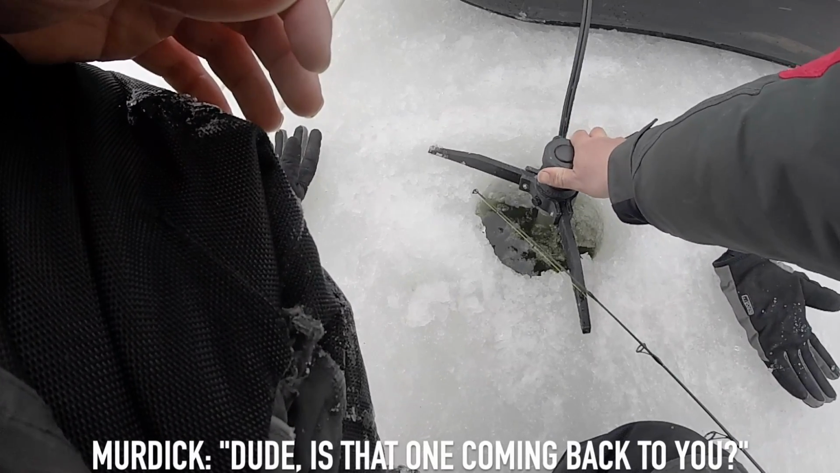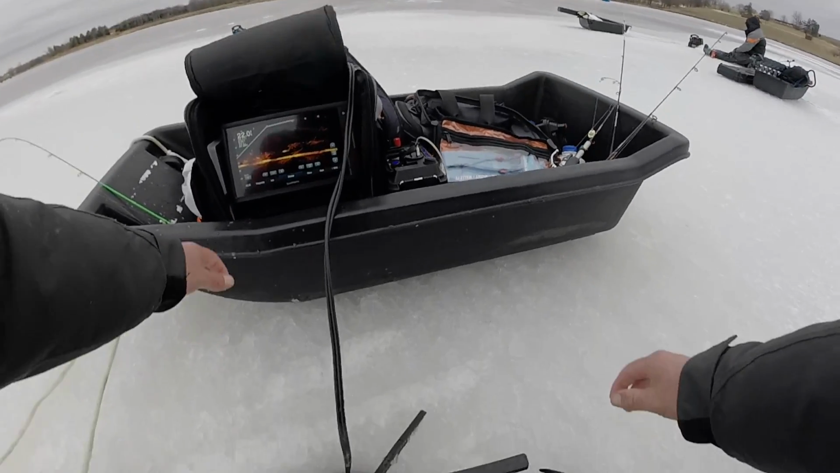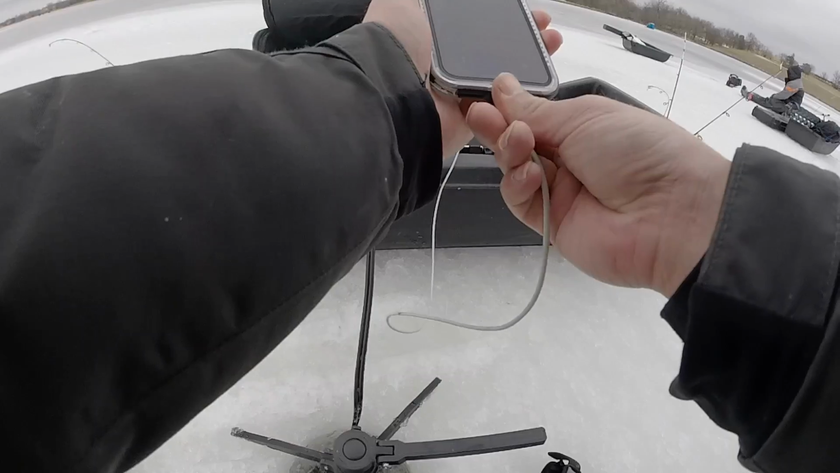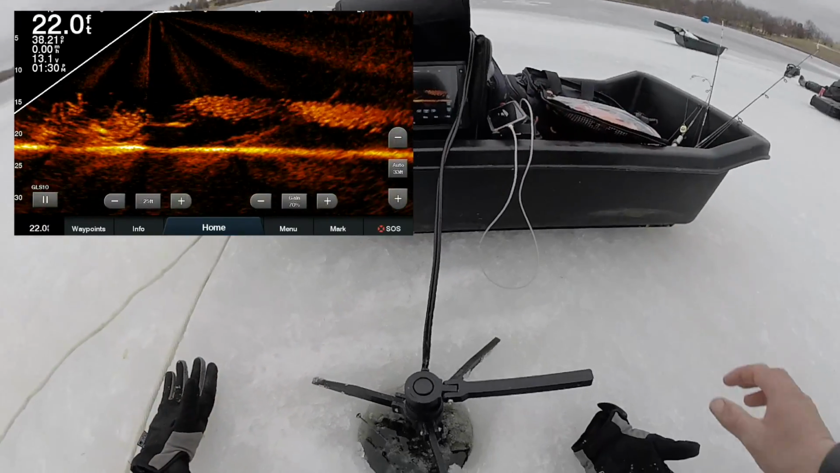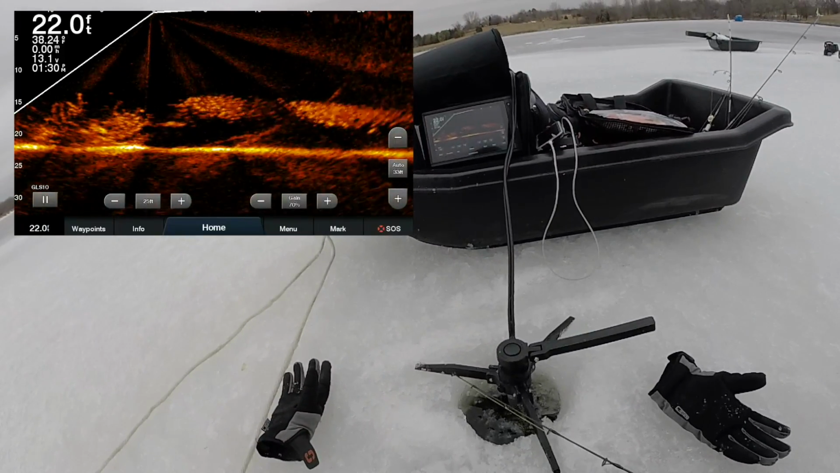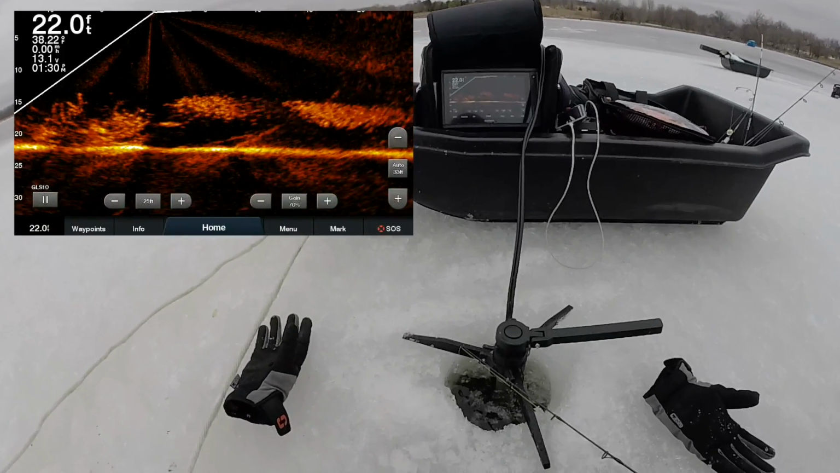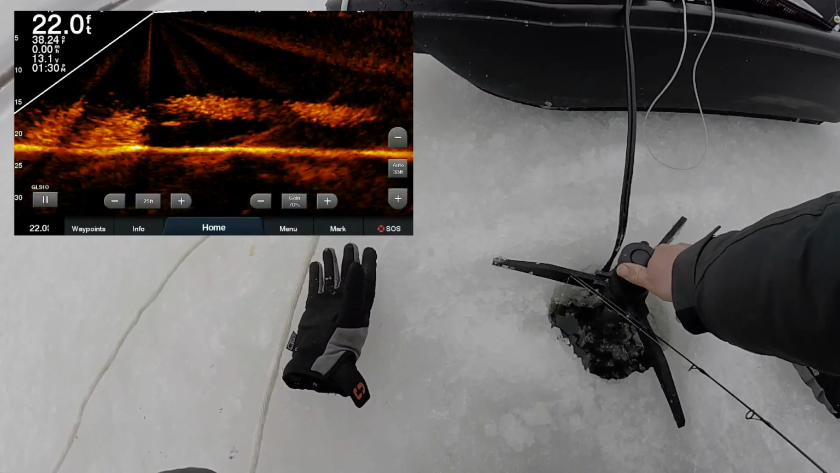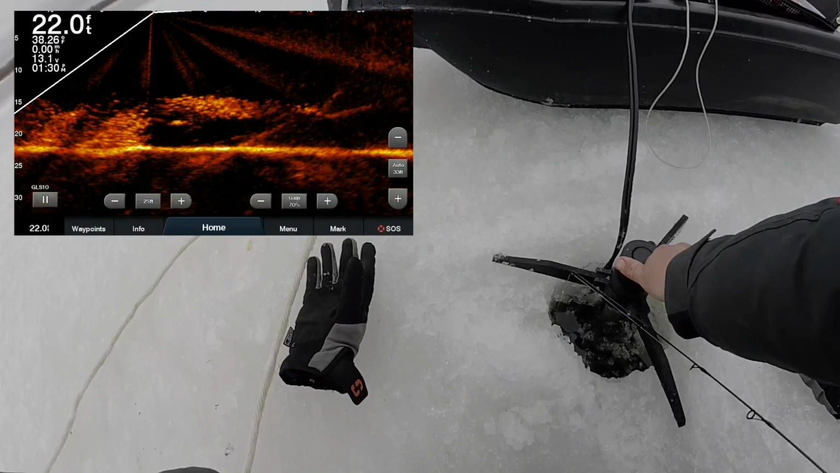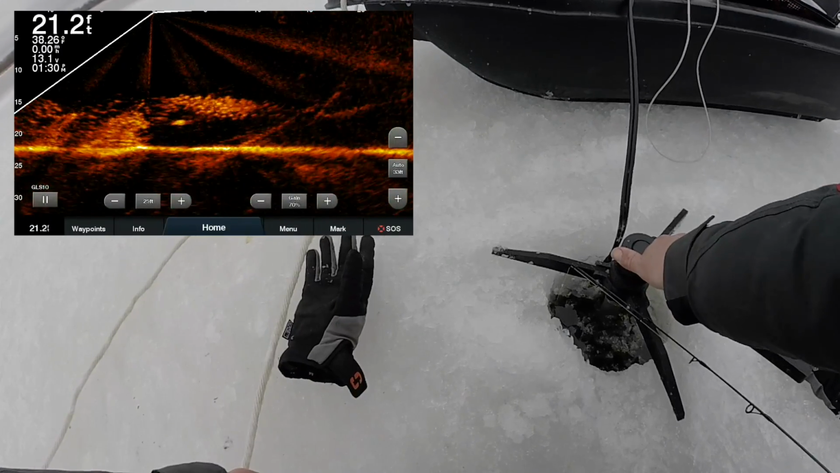Hey, is that one coming back to you? Maybe. Yep, he's interested. Got one on me. Done a lot of searching with no results, but as you can see, we found the shad. And there is some catfish mixed in with them, but they just seem to be relating to the shad so much that we just don't even stand a chance.